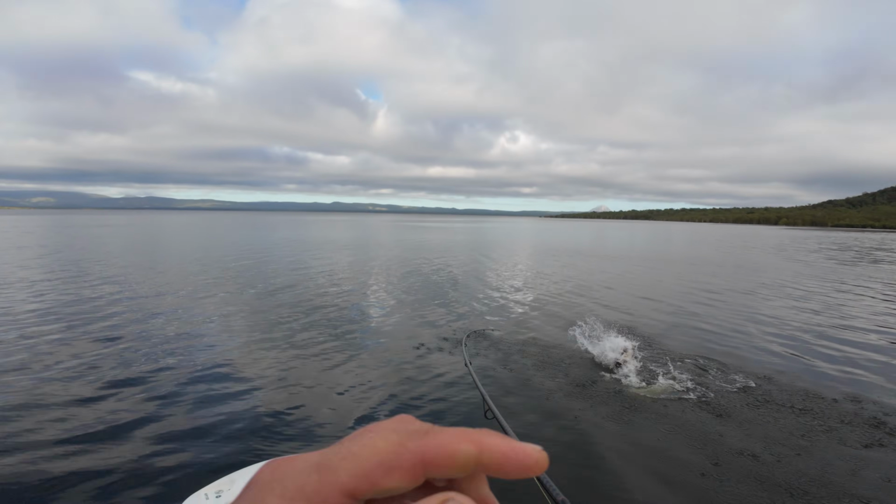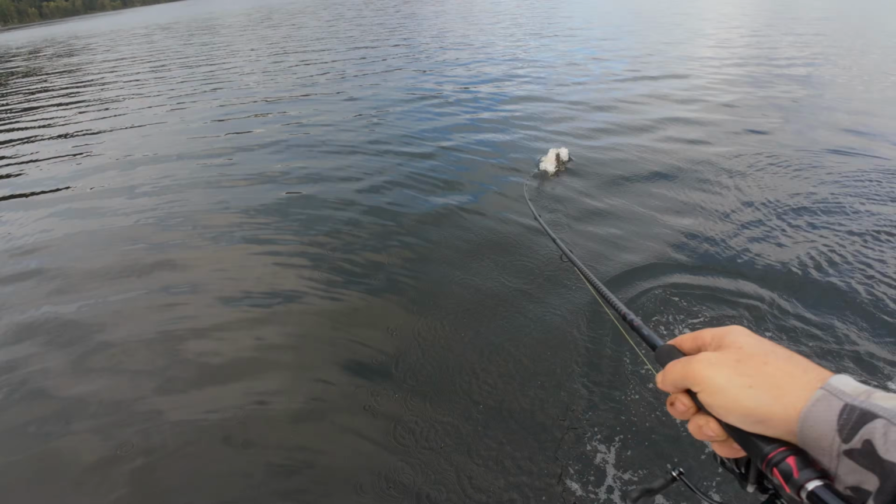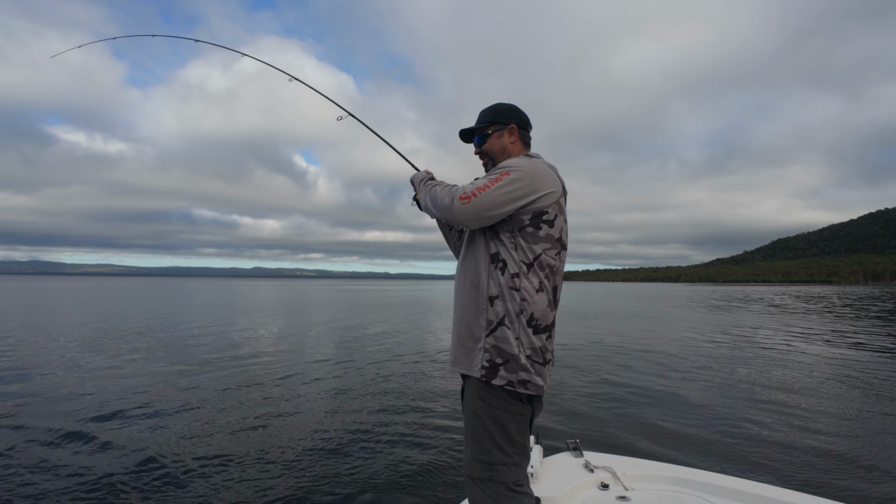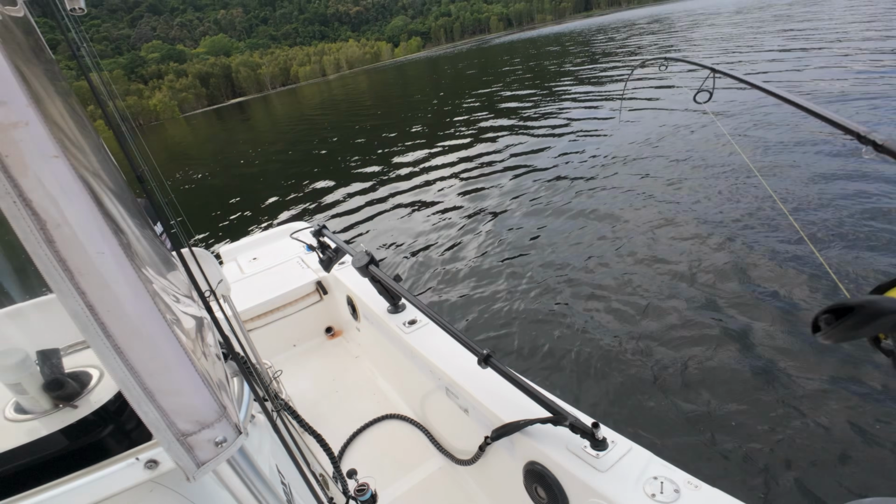Yep, got him. And it worked. Can't be sure that was the fish that we saw, but he was right in that spot. Oh yeah, that's a good eat. That's a real good eat.